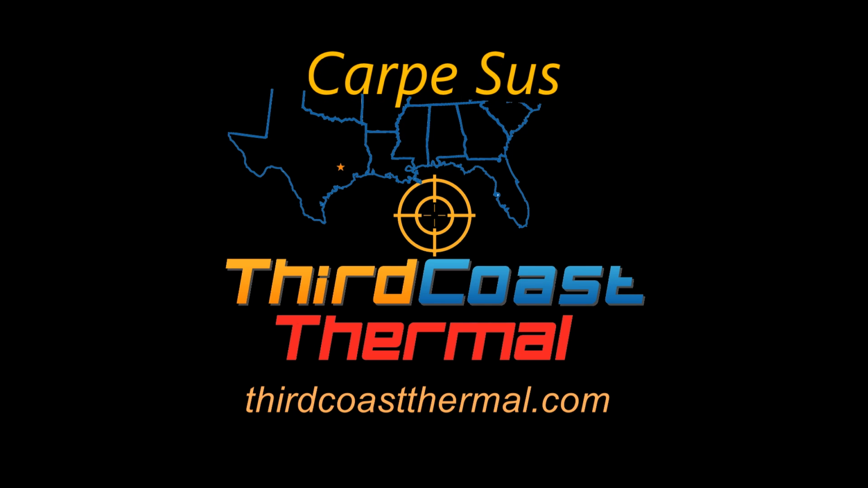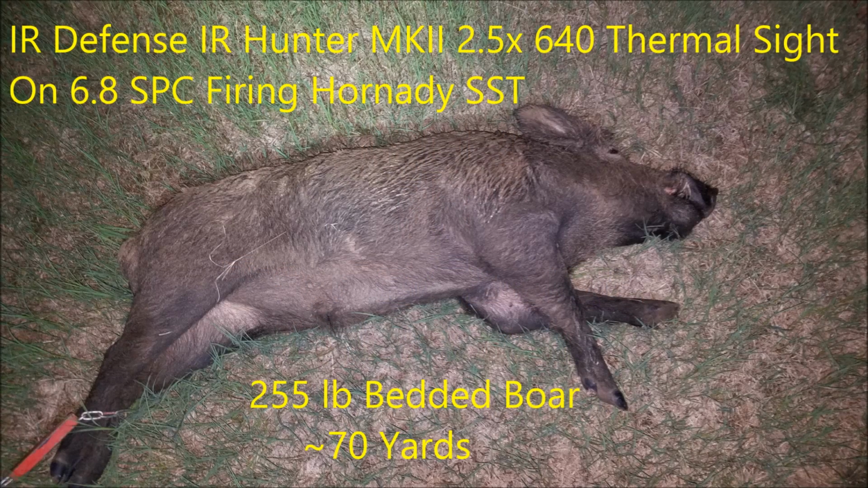Carpe Zeus went hunting with my buddy Dave Krebs in Montague County, Texas over the Labor Day weekend. Didn't get any video in this first hunt. However, we came across a small group of hogs. Dave had a bedded big boar that he was able to leave in place. I had a couple shots that connected, but my hog got away. And so we were left with just one hog for this hunt.